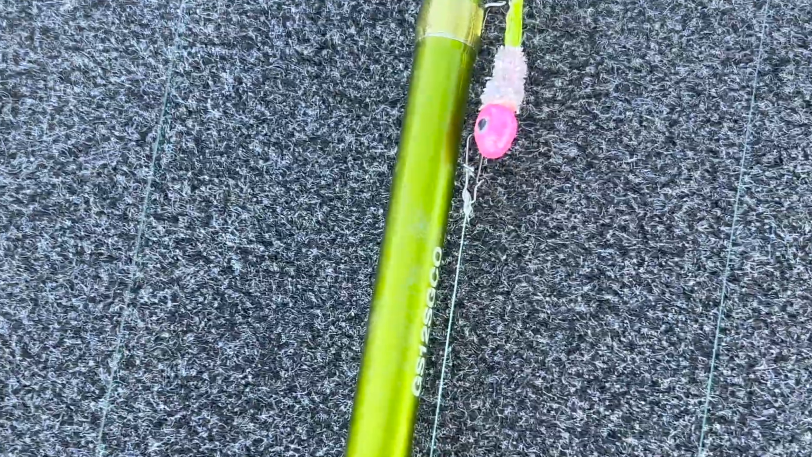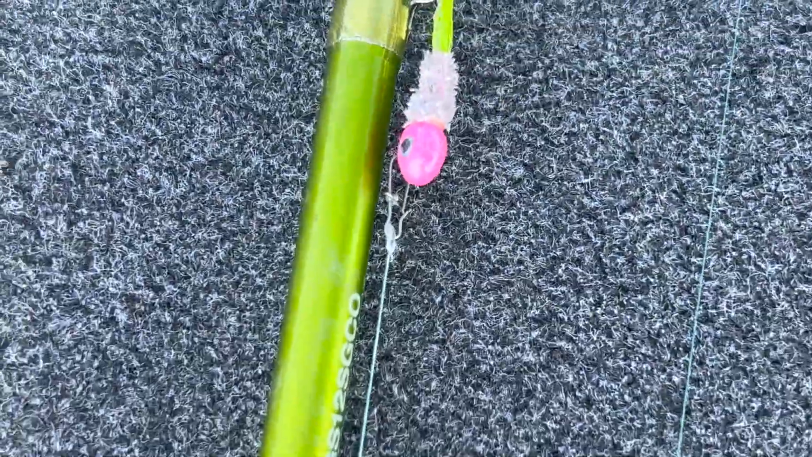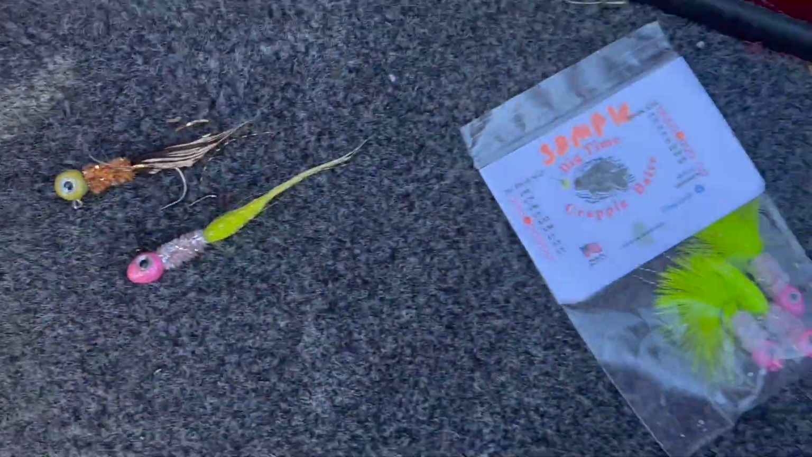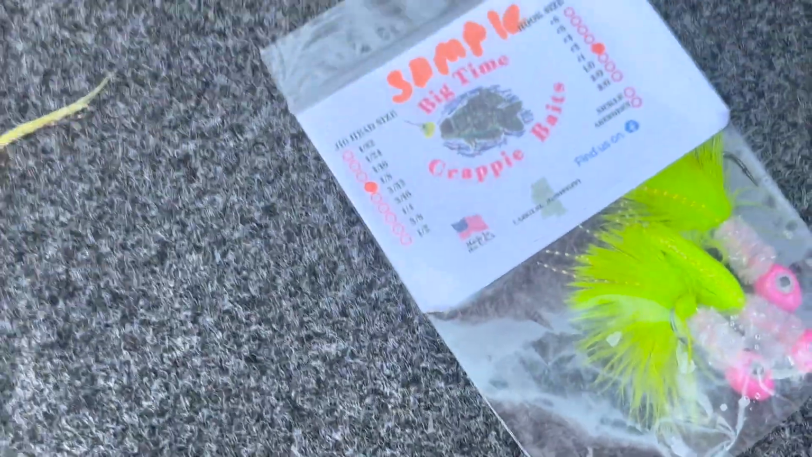And I don't know, God, I've used those two jigs all day. But of course, I'm not fishing in timber. So if you don't fish in timber, you don't get hung up and lose the jig. But they work, guys. Anyway, it's time to go home.